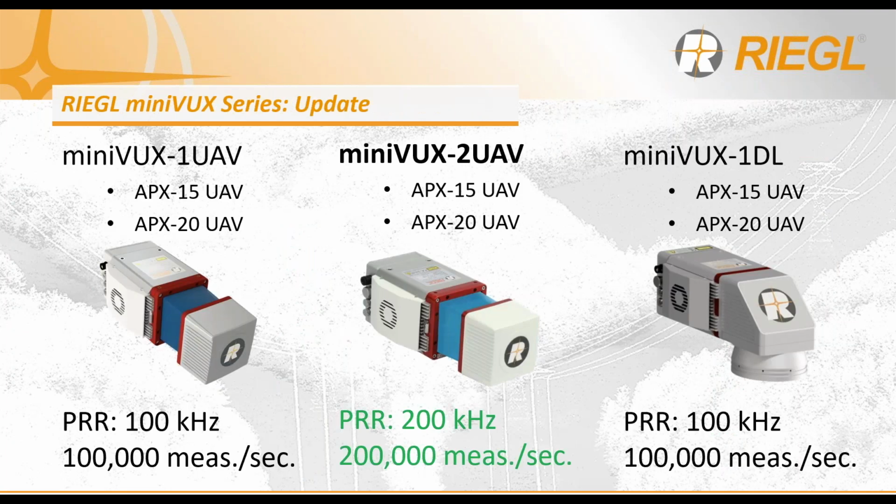Late last year in 2019, we introduced our next expansion to the miniVUX family, which is the miniVUX 2 UAV. This particular scanner offers double the pulse repetition rate and performance of the miniVUX 1 UAV. All of these scanners before were fixed at 100 kilohertz, which is 100,000 laser shots per second, given the 360-degree field of view was at 100 measurements per second on the ground. With the miniVUX 2 UAV, we're doubling that.